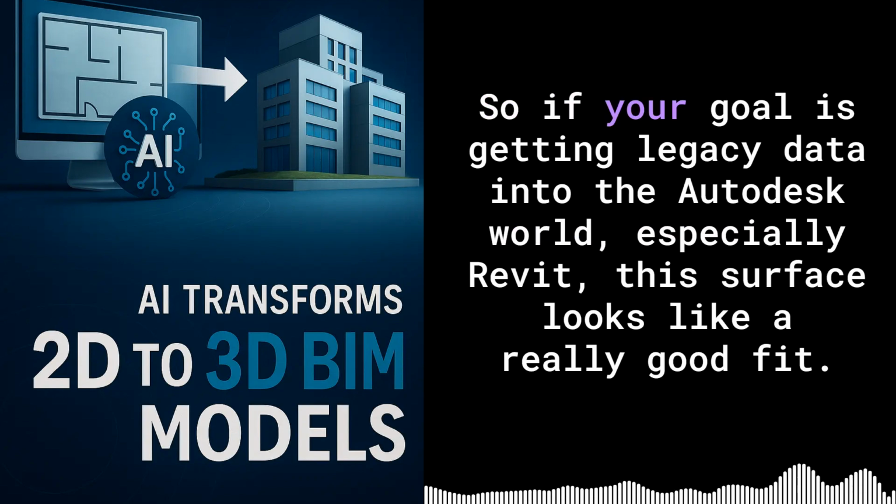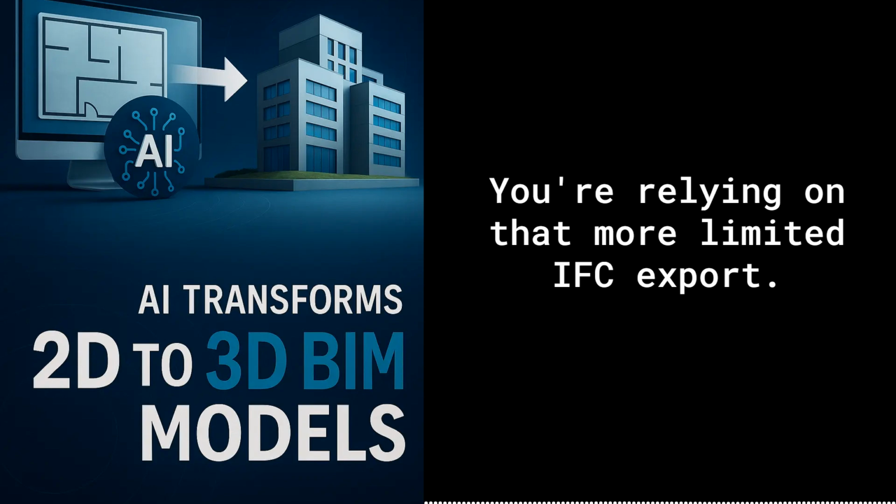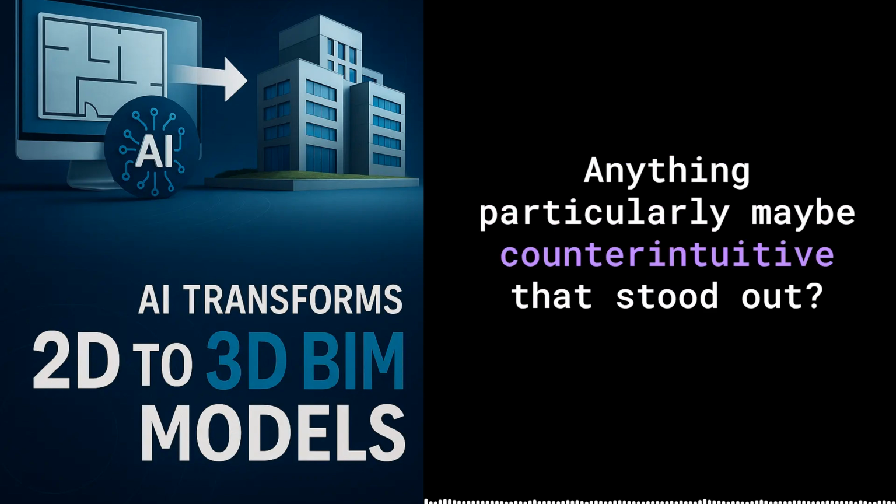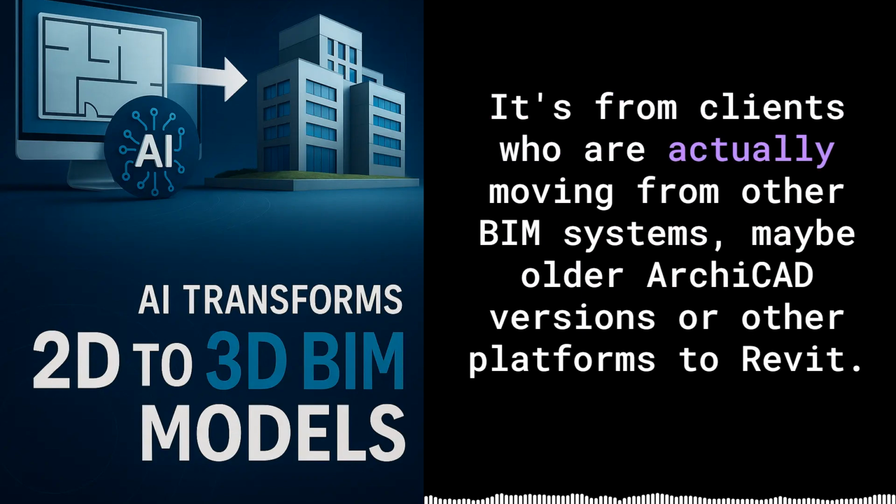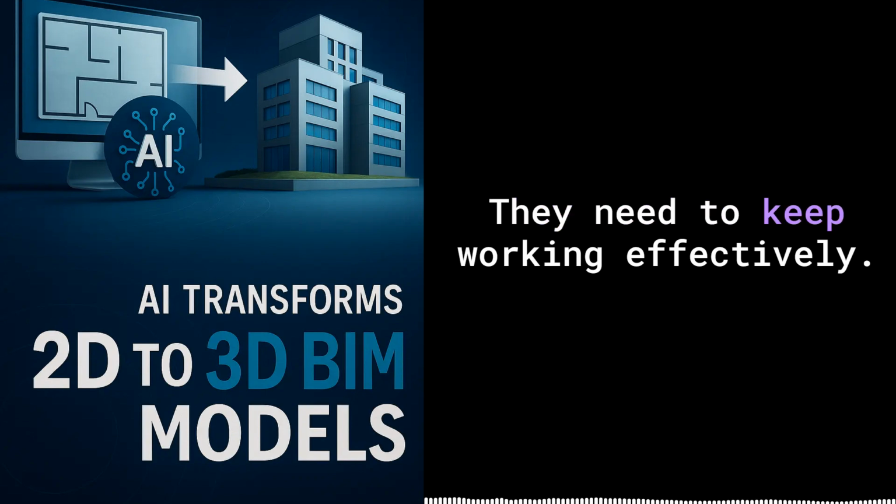It makes total sense. So if your goal is getting legacy data into the Autodesk world, especially Revit, this service looks like a really good fit. But if you need a truly native, easily editable model in, say, ArchiCAD, it's currently less smooth. You're relying on that more limited IFC export. Yeah. What about interesting use cases? Anything particularly maybe counterintuitive that stood out? Yeah, there was one fascinating workflow highlighted. It's from clients who are actually moving from other BIM systems, maybe older ArchiCAD versions or other platforms, to Revit. They find that converting their old projects directly from their original BIM format using IFC into Revit, well, it just doesn't give them the native editable Revit geometry they need to keep working effectively.